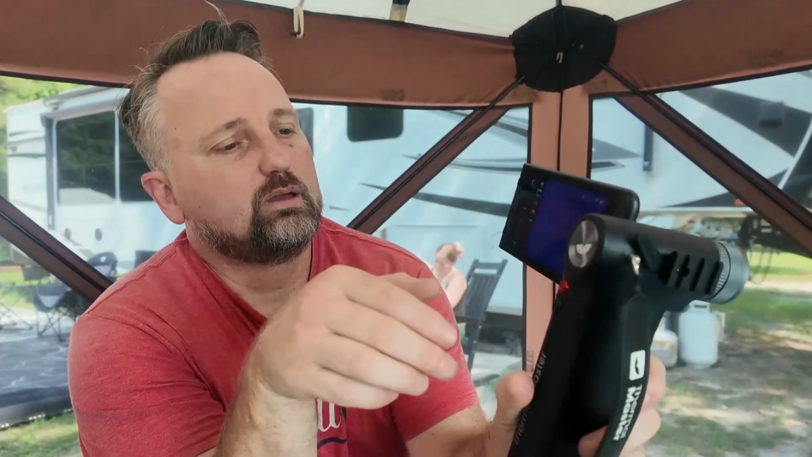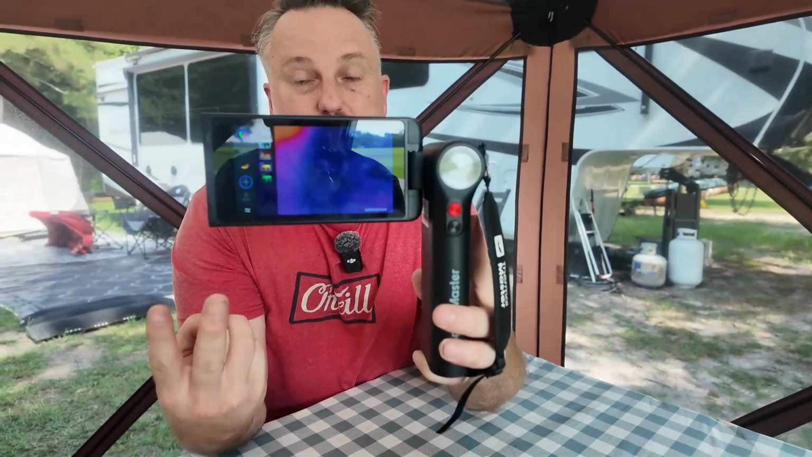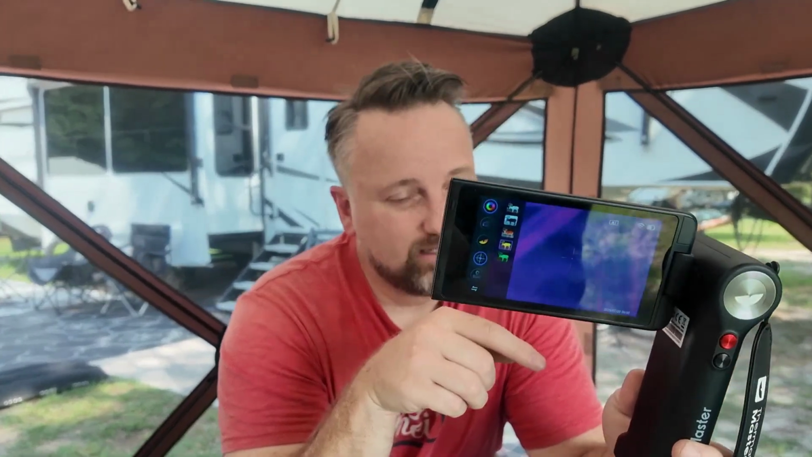So who is this for? In my opinion, this guy right here, this is for bird watchers, campers, landowners, or anybody who enjoys not only finding wildlife, but spotting it as well. It turns a field, a forest, a sky into a completely different world when you're looking through this lens of this Thermal Master. Next time you go for a leisurely hike, you may not be able to find what's out there, but with this thing, the invisible no longer stays hidden.